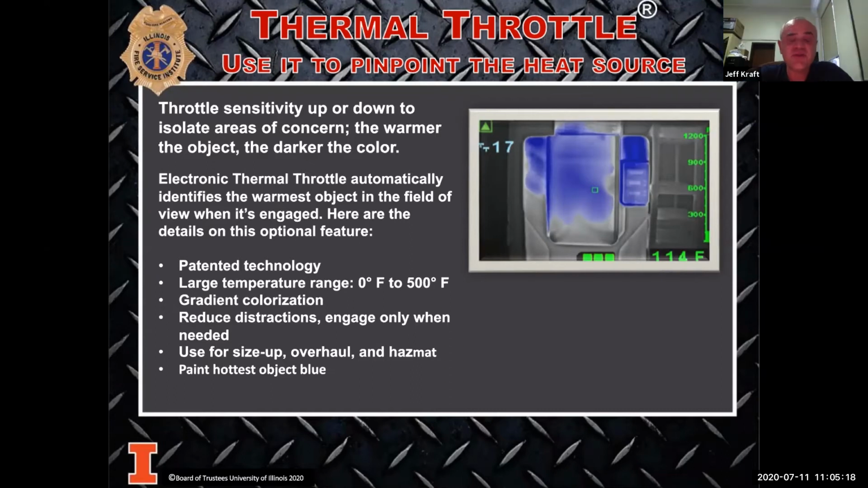So when we talk about the thermal throttle, not all cameras have them. You've got to look at what manufacturer you have and what type of system they have to be able to do this. But the thermal throttle is supposed to be used for checking for a bad ballast, for a bad outlet, or for looking for hot spots after, when overhaul is being done. It can never be used during the actual structural firefighting, because it only goes up to 500 degrees. If you use that in a real fire, we know 500 degrees at ceiling level, we're going to reach right away. It would give you a false reading.